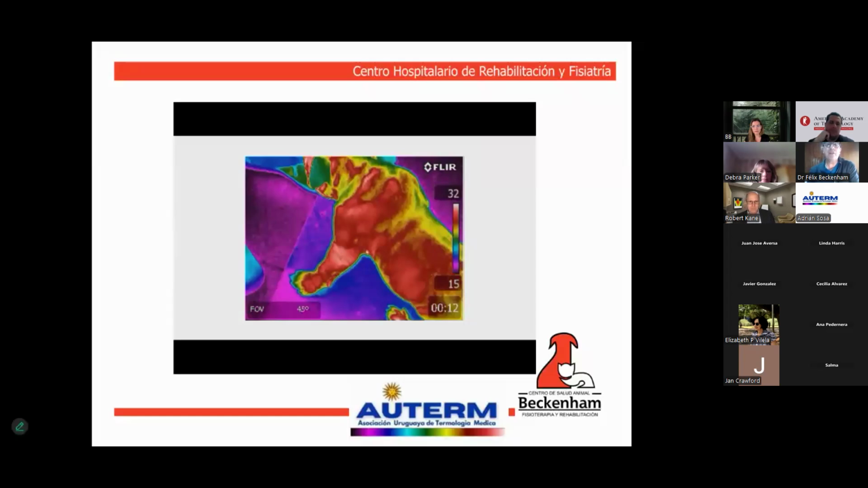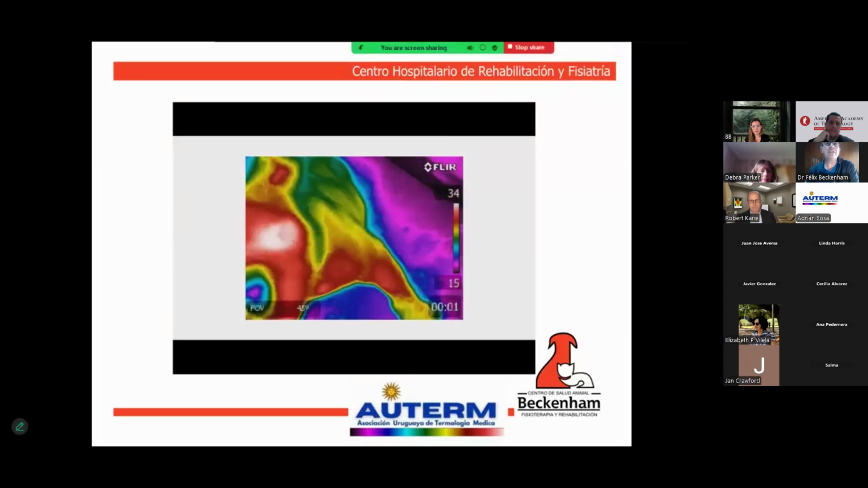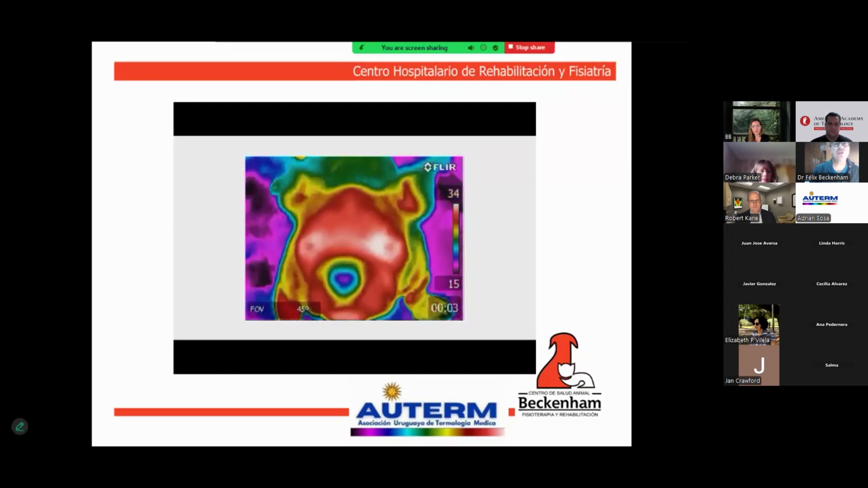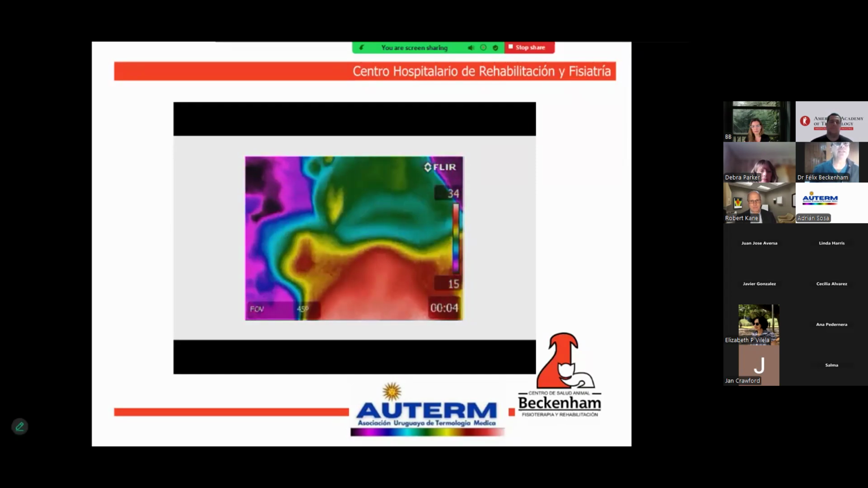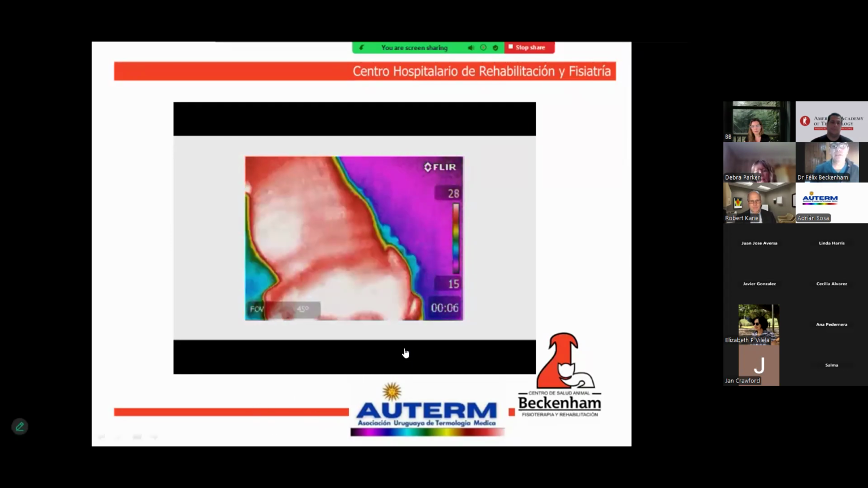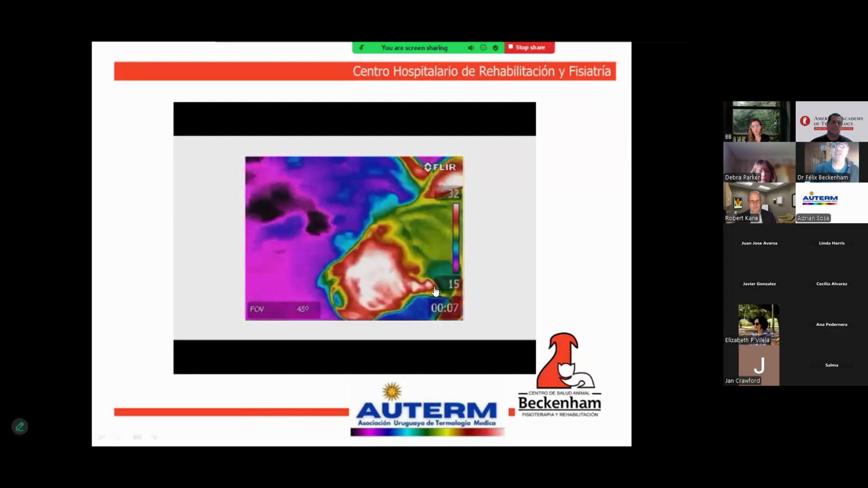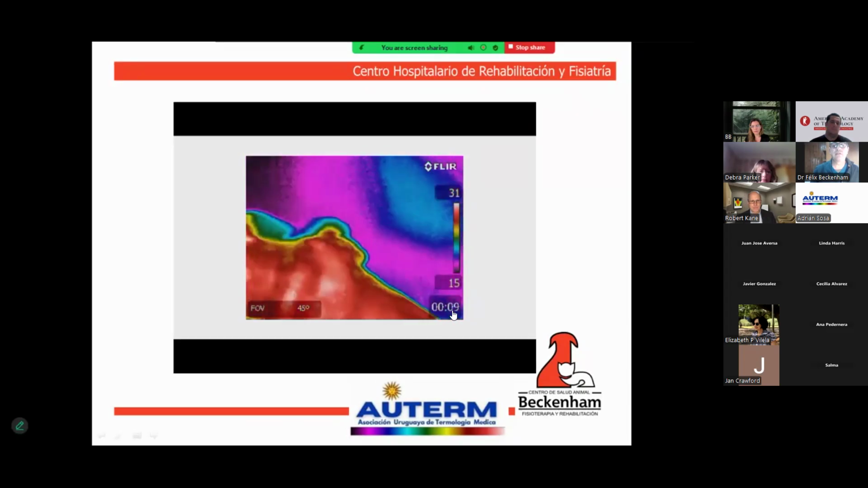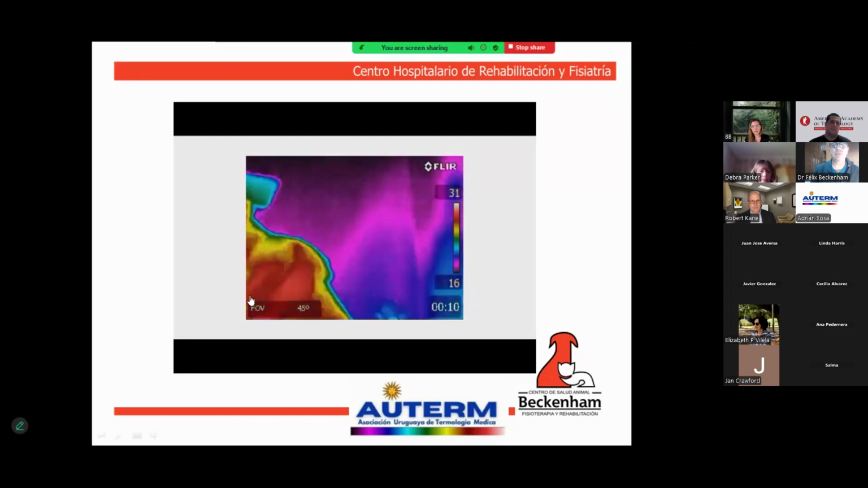with this type of filming, we can observe an abnormal discharge over the left shoulder, observable at seconds 10, 11, and 12. We are waiting for the seconds, right now, the left shoulder.